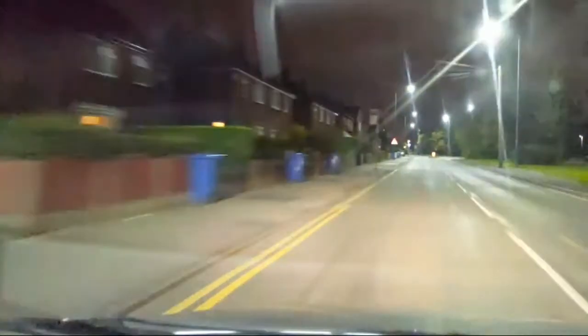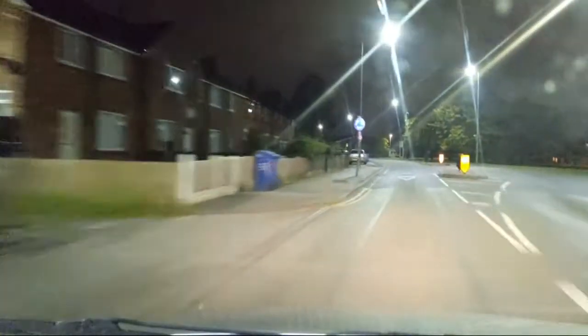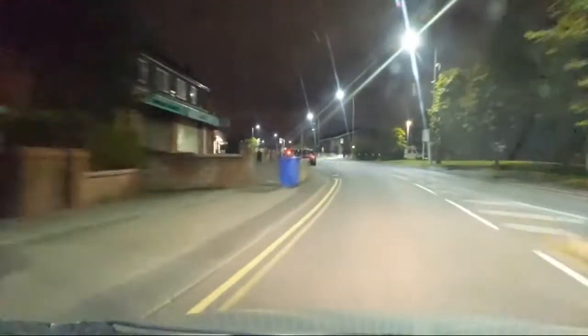So that was quite a boring drive, to be fair. Not a lot really happened in that one. Watch a dead cow just land in the road in front of me now or something daft like that. So 21:43, 14.5 degrees, 22nd of the 9th, 2020.